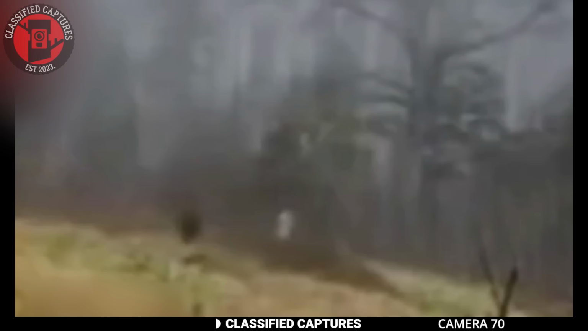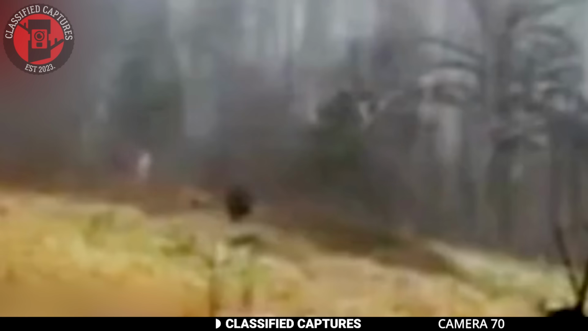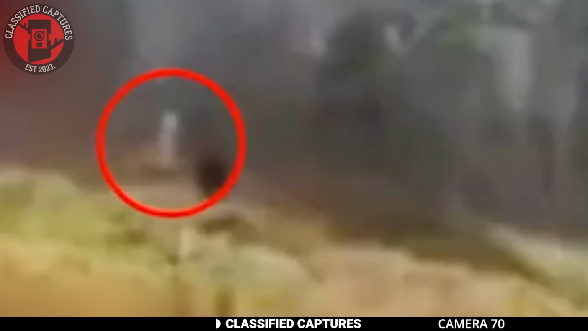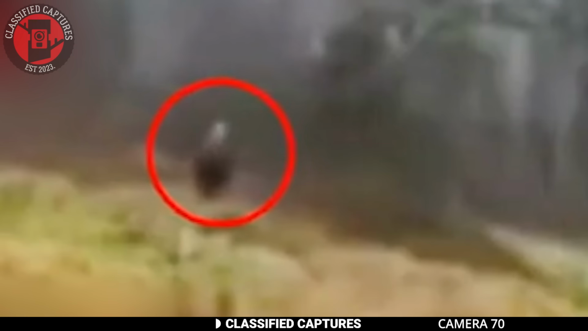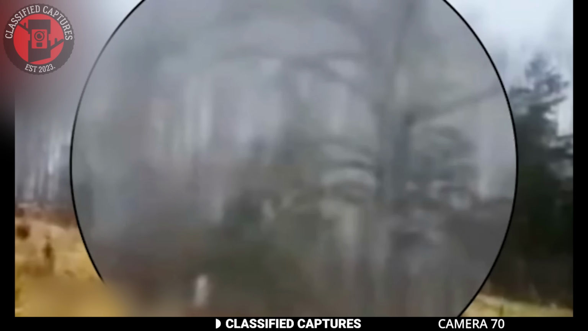This next footage doesn't have a specific location, but it allegedly came from a trail camera set up in a dense forest. Judging by the setup, it looks like a hunter had placed the camera hoping to spot some game. Instead, what the camera captured is truly bizarre. A massive, white-furred creature walked by on two legs. It was almost hidden in the thick fog, but the distinctive white fur stood out enough to be seen.